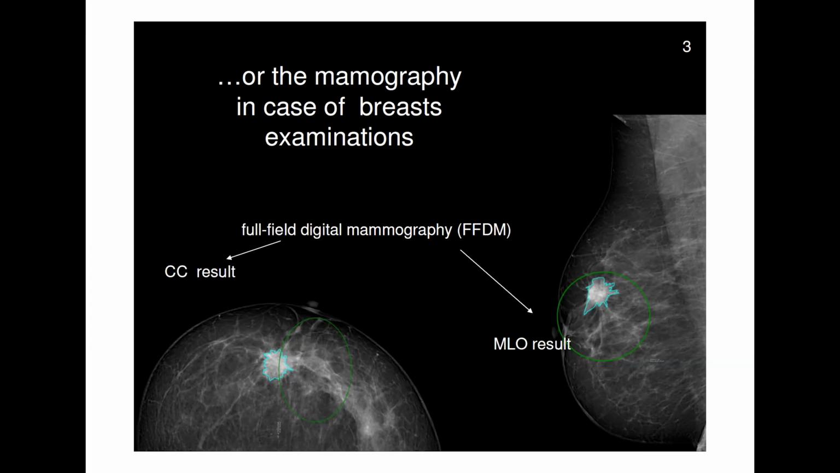But there are other types of imaging. The X-ray, as the name says, the CT and mammography, put X-rays in the body of the person who is being examined.